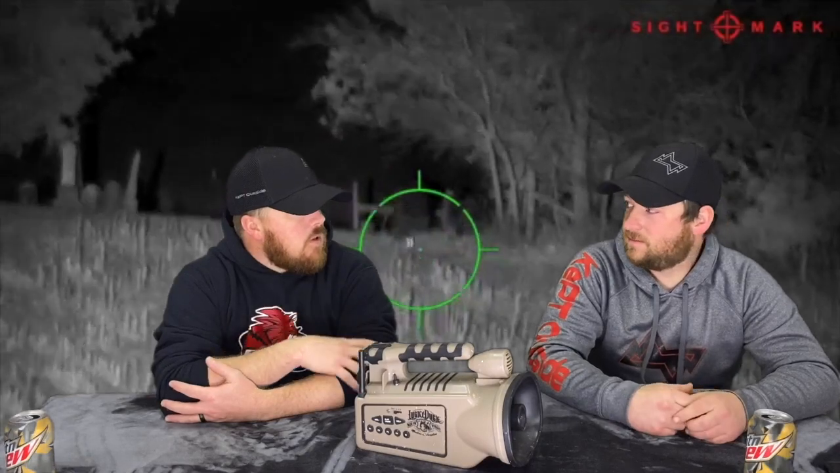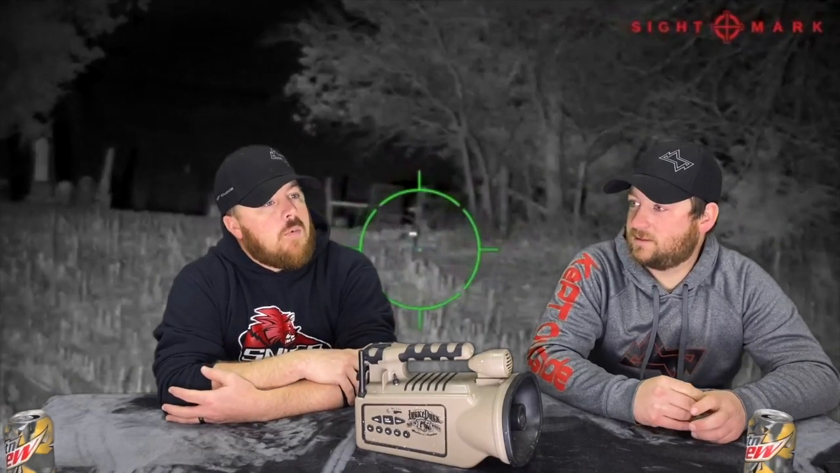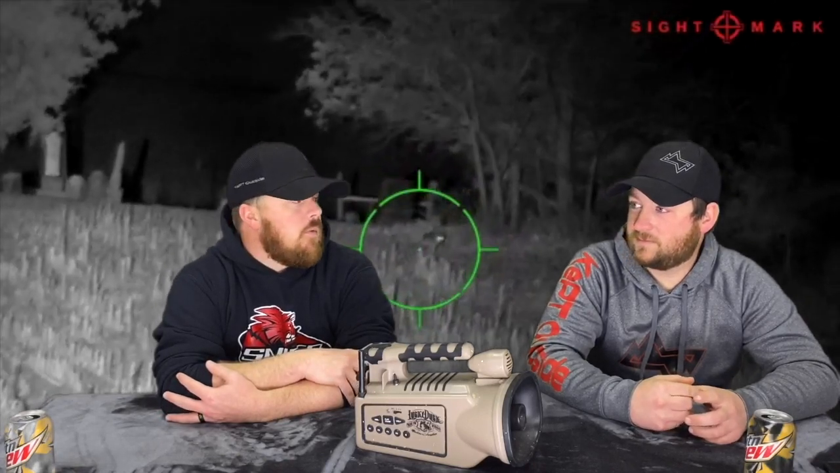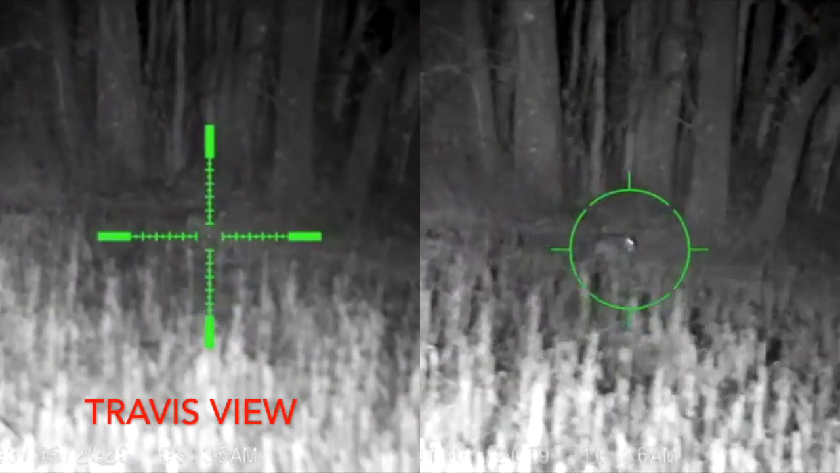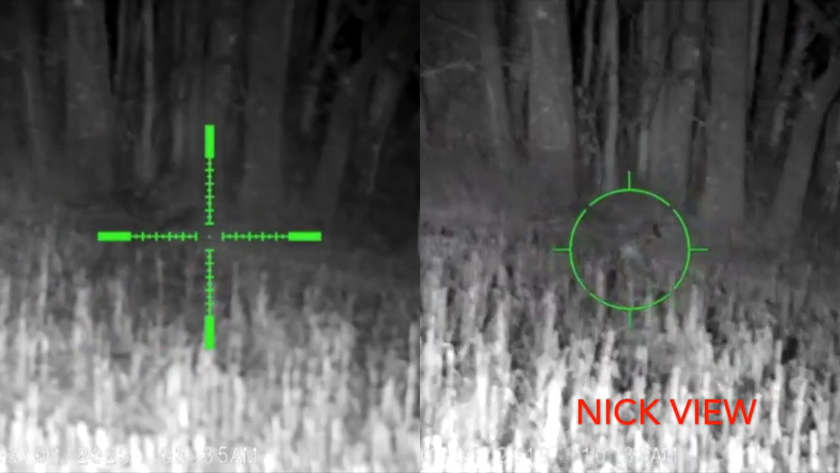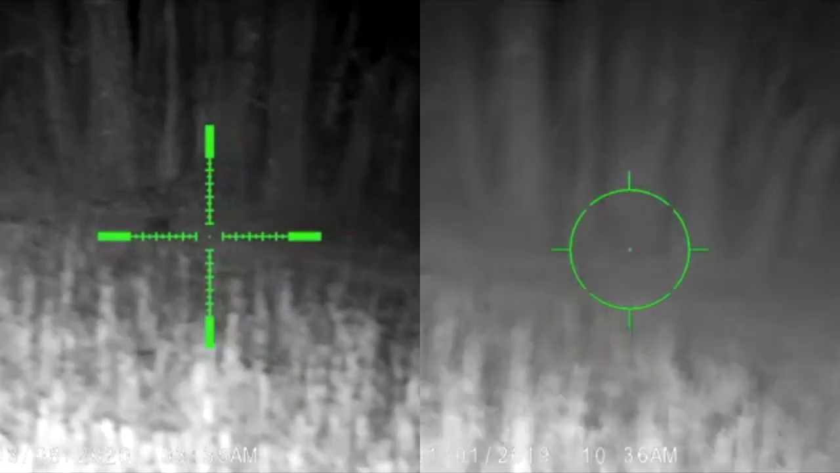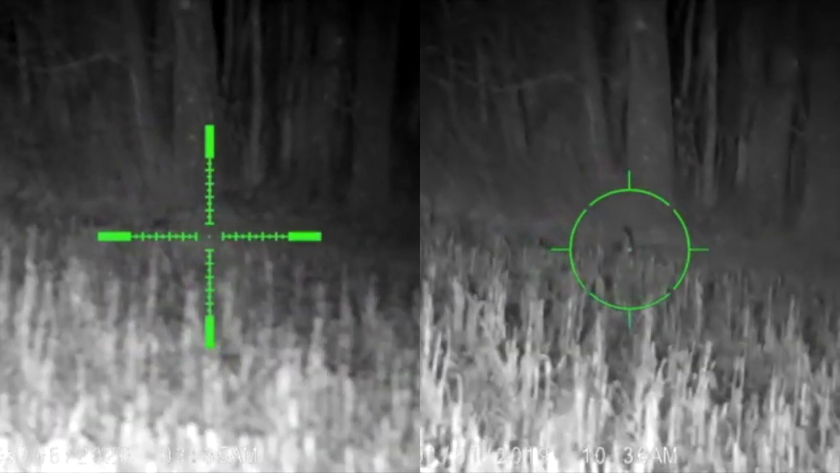And then he came down the tree line, and he was acting like he wanted to go back into the woods, and he was still out there 200 yards, every bit. It was a little bit of a shot. We counted down, and we both pulled the trigger on him. And we know we hit him. I mean, he spun around and flipped, hit hard. Then he takes off.